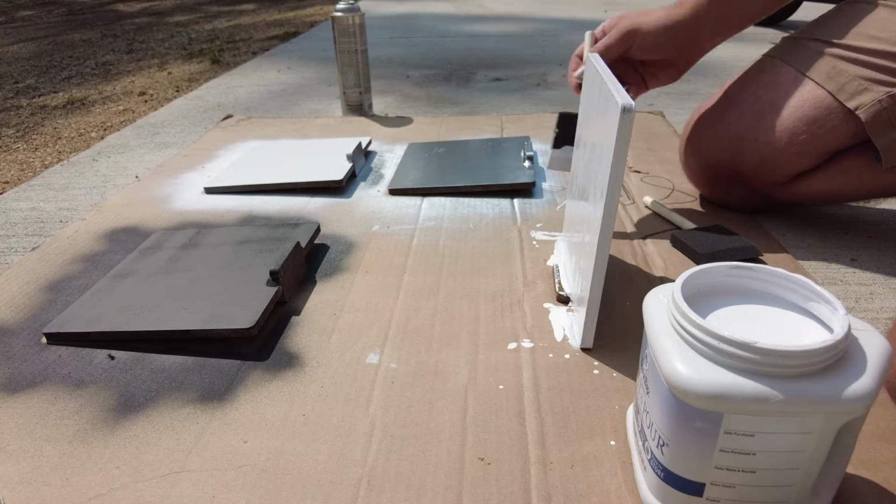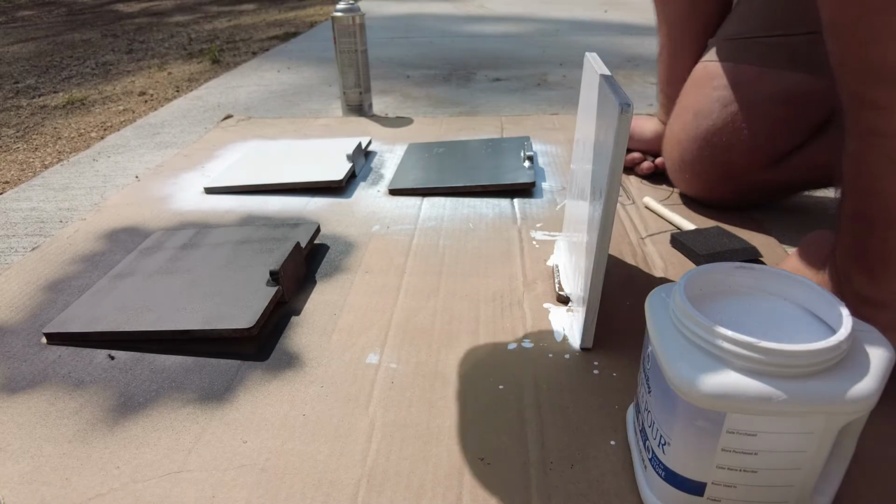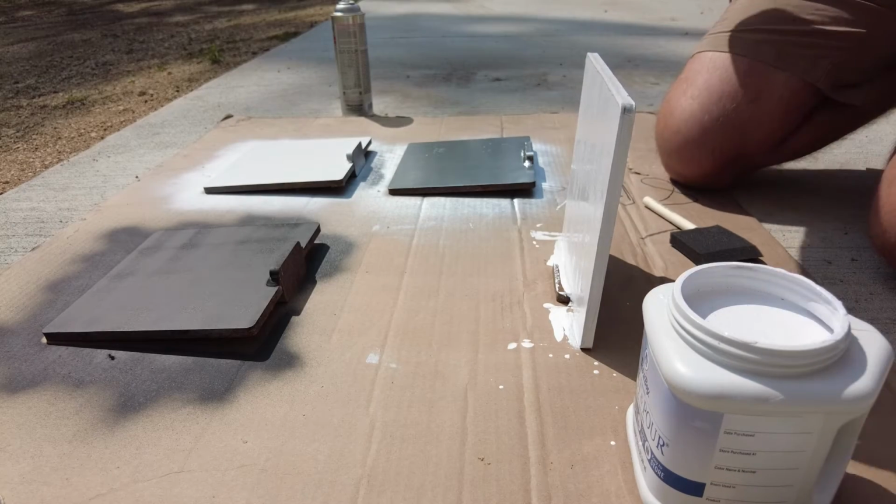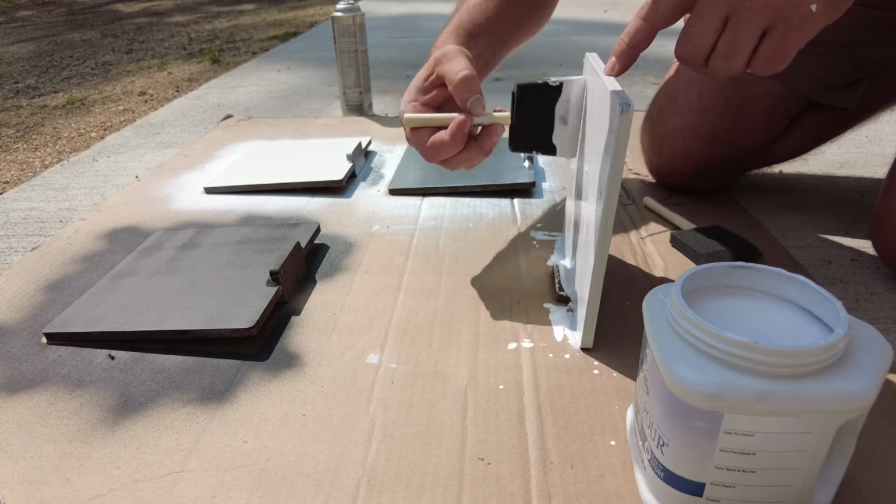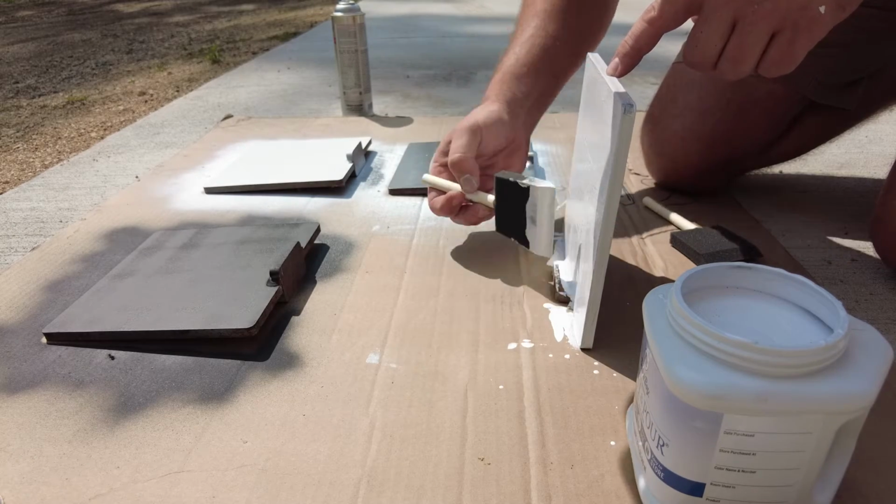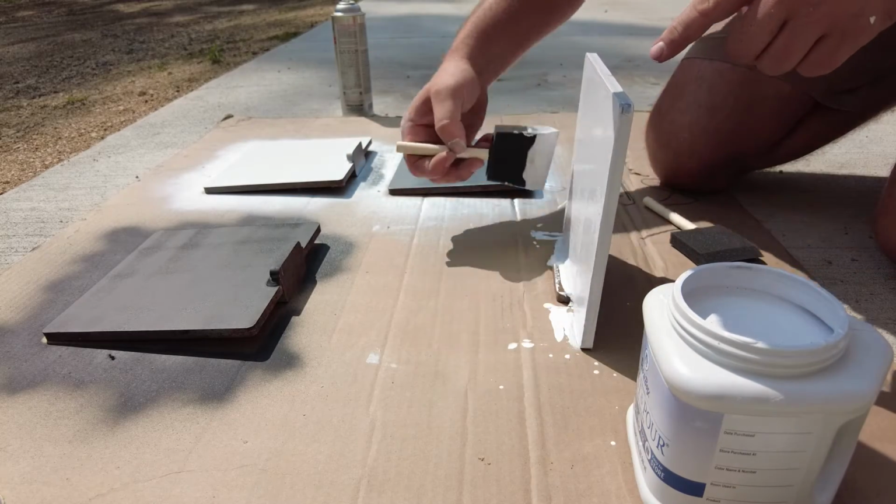As you can see here, I had to brush this on. I used some foam brushes. Certainly a pain in the butt, so definitely a tick in the cons column for this paint. If it works really well, then great. Maybe it's worth the hassle. If it doesn't work, then this is definitely not going to be worth the pain in the butt.